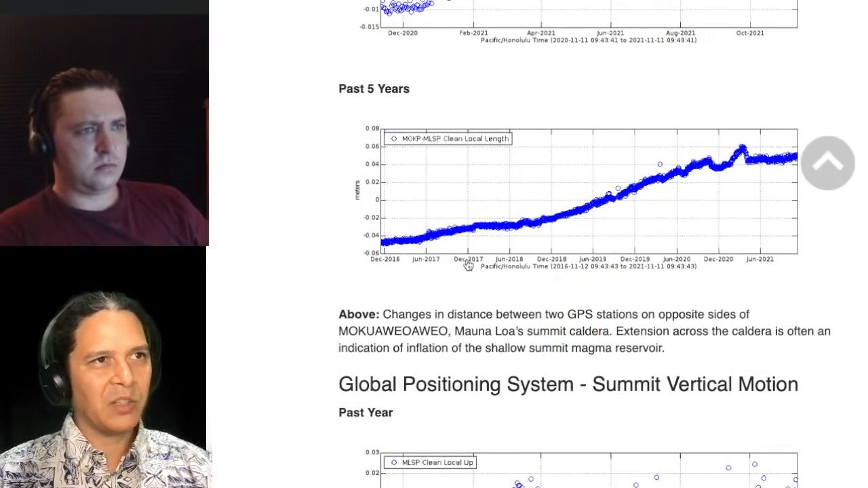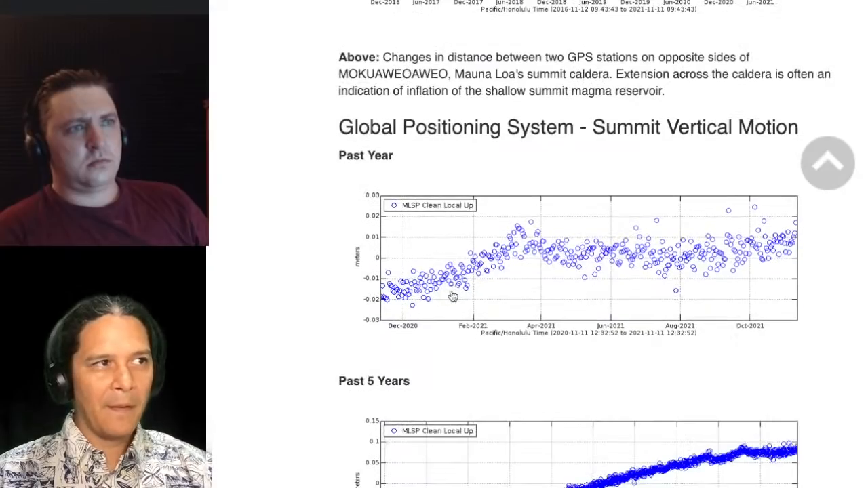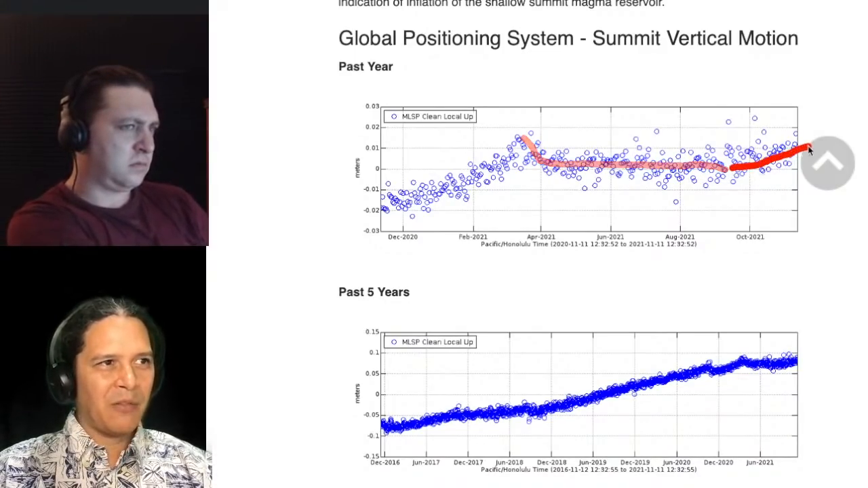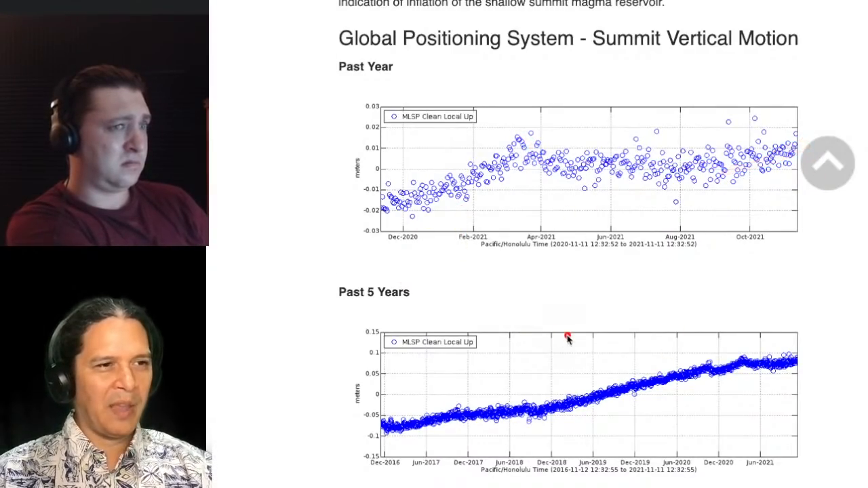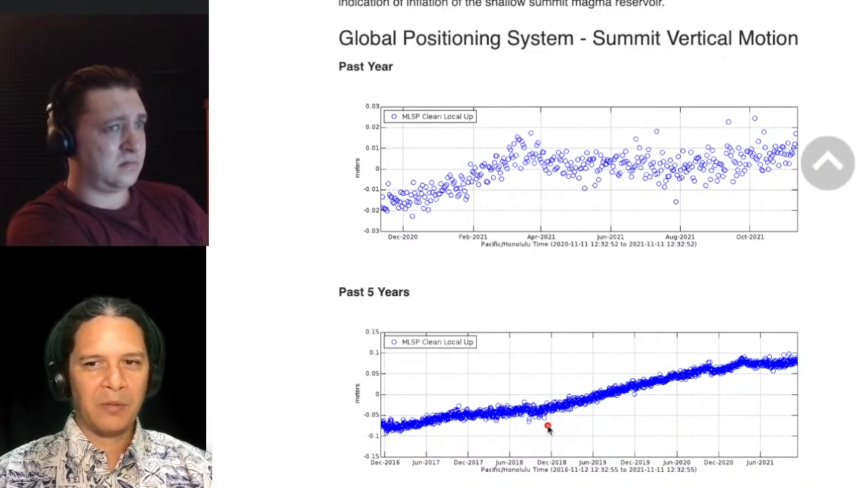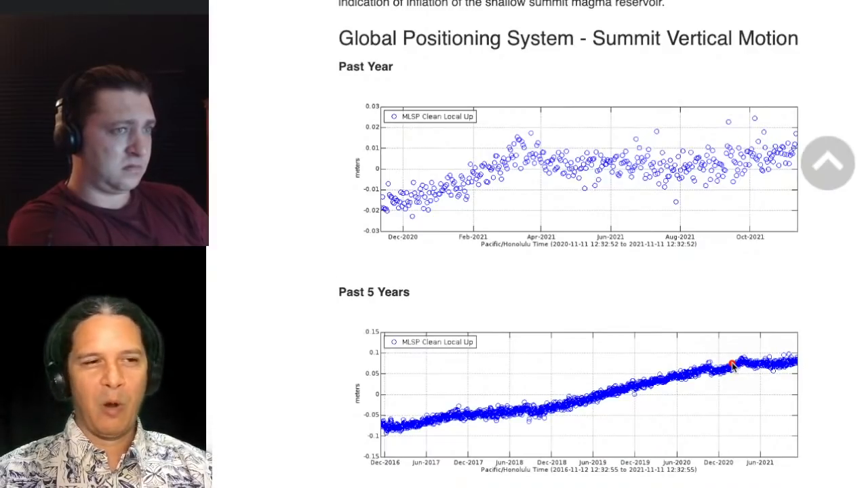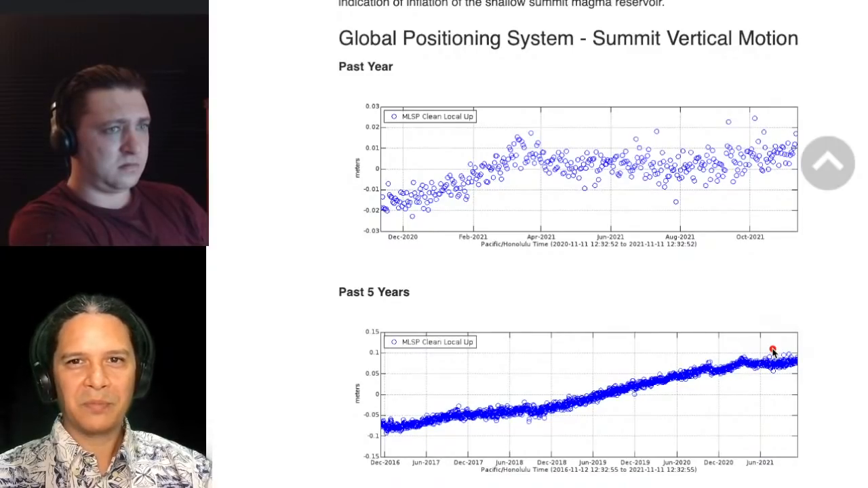So that's good news, I'm sure, for everyone living on the slopes of Maunaloa, which are many in our communities here. Looking at the vertical motion, you can see a similar kind of pattern. Back in April, there was a drop down, pretty flat, and then maybe starting to rise a little bit in the last few months, right? But we saw, based on the last 5 years here, how much magma this volcano can accommodate without even needing to erupt, right? So it's got a big capacity, and it's nothing to worry about in the short term. Of course, in the long term, we're building awareness of the volcano so that if something does happen, we can talk about it in meaningful terms.